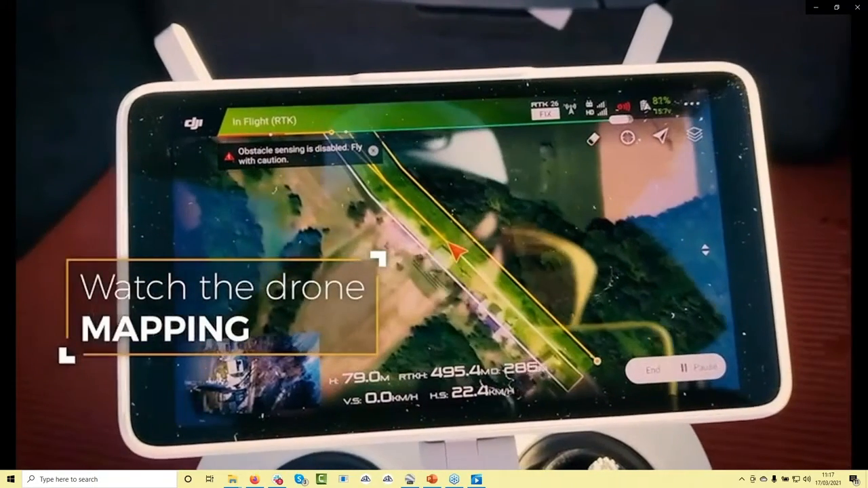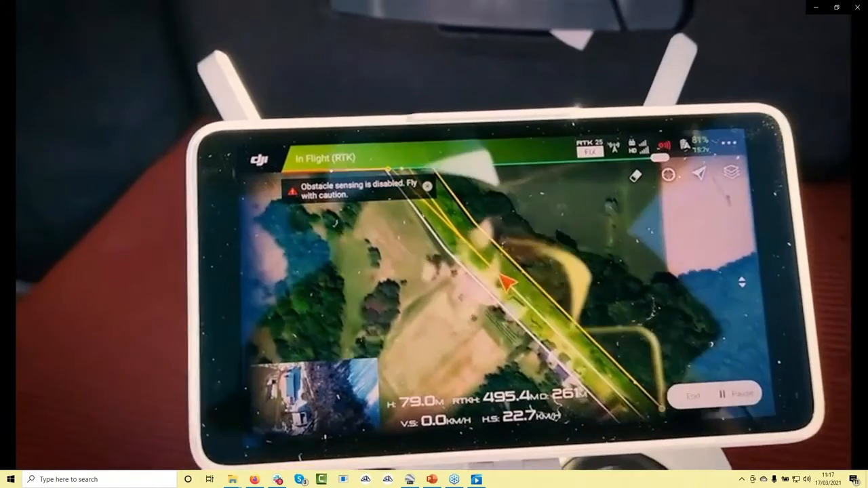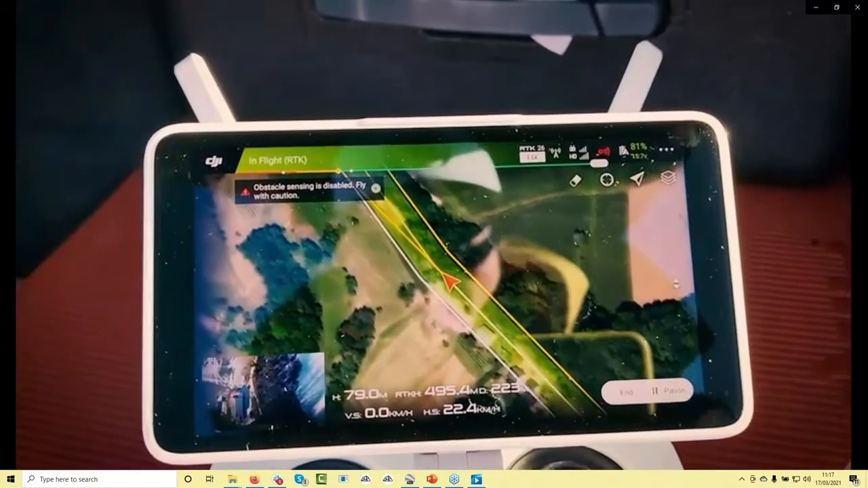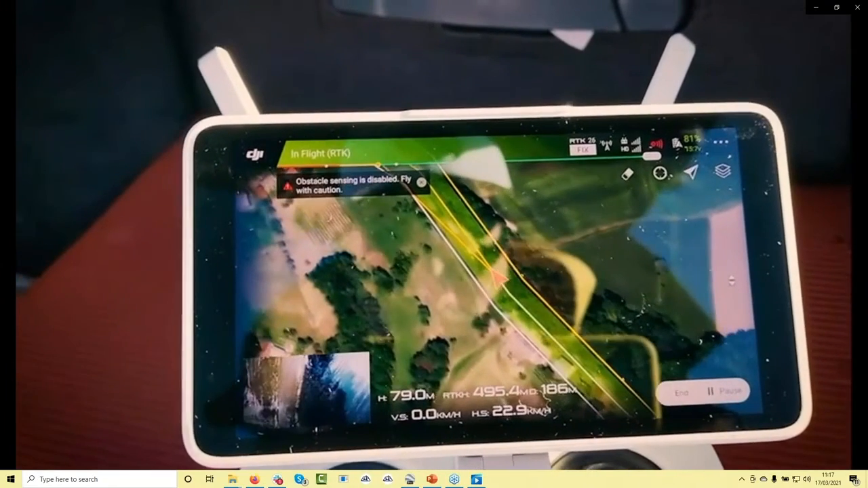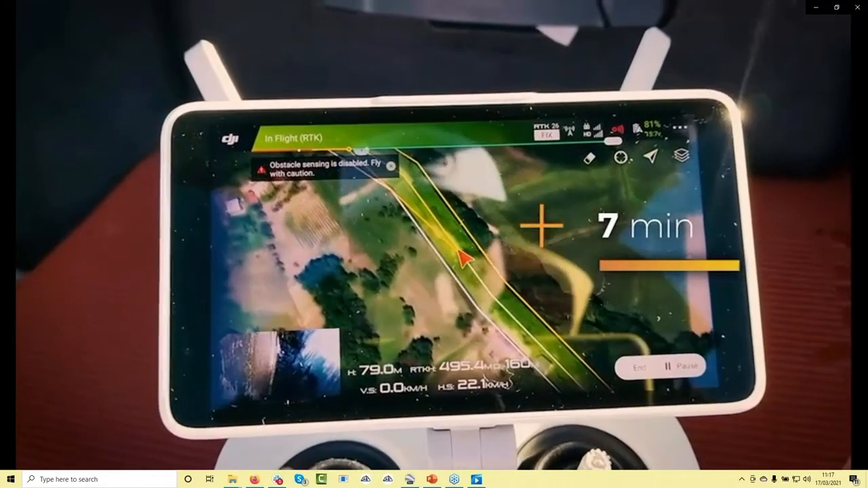It's flying now the second line back again. As I already mentioned, a minimum of 3 lines is for good accuracy at the end, because the geometry between the images fits together really nicely. And this flight will take approximately 7 minutes.